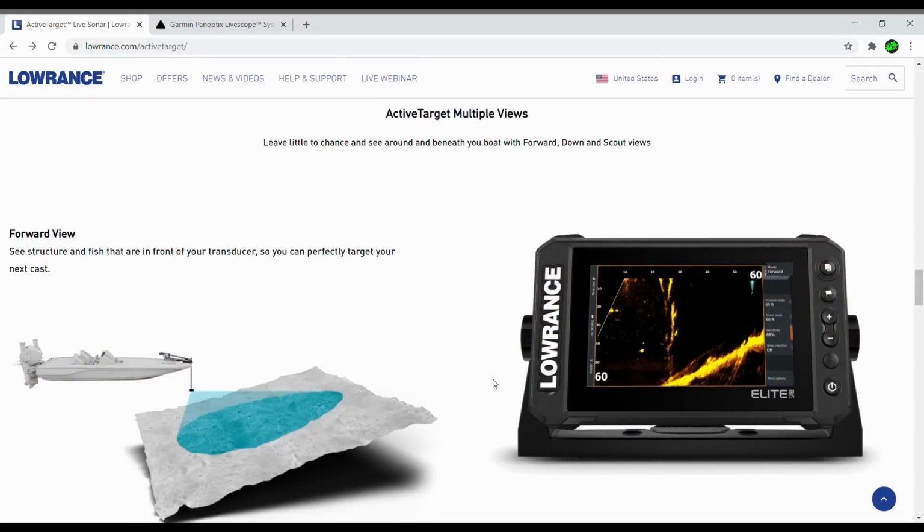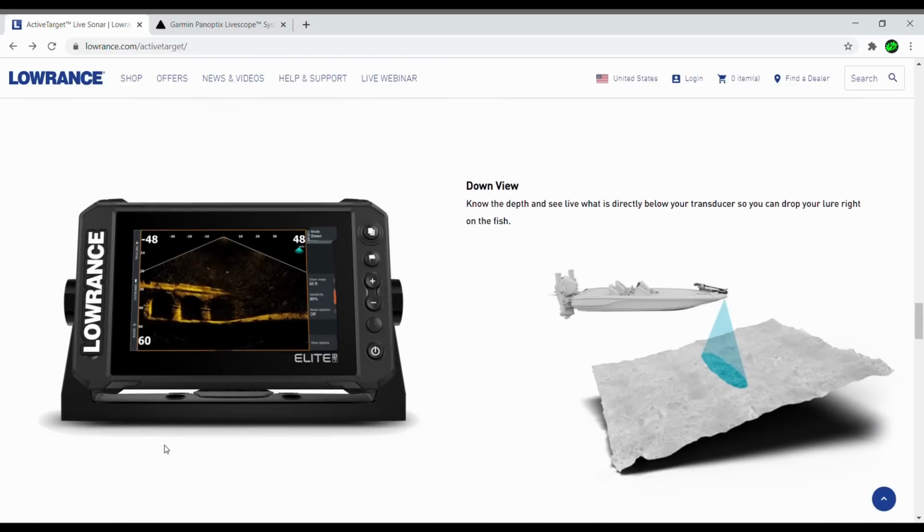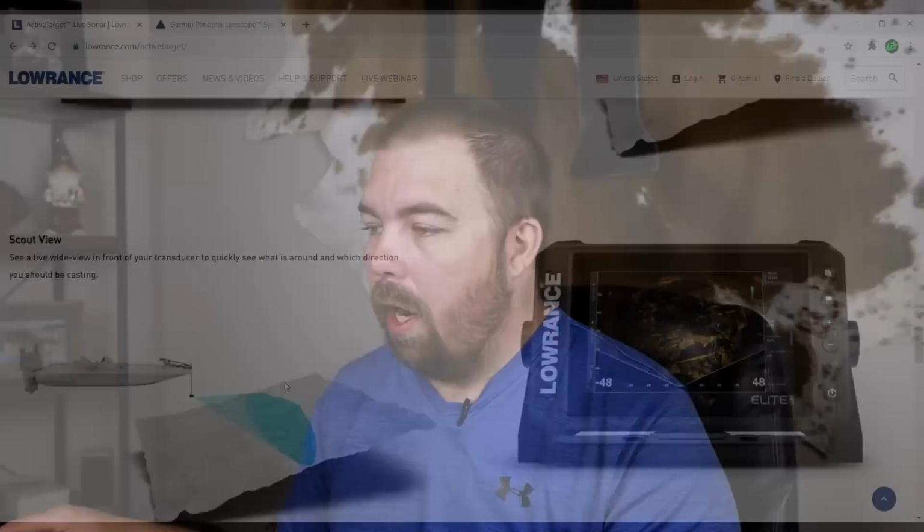Let's talk about the views real quick. The forward view is a pretty standard view for all live systems. This one, we're seeing a repeat of the video we saw up front, but being able to see the front view is pretty awesome. We got a down view of a bridge here. Really good probably for ice fishing or maybe some vertical jigging. Great view there. I use 99% of the time I'm using the forward view. Right now the way I have my LiveScope system set up, it's really not convenient to change the view. I use a transducer pole and all that kind of stuff, but I really like to use forward view all the time.